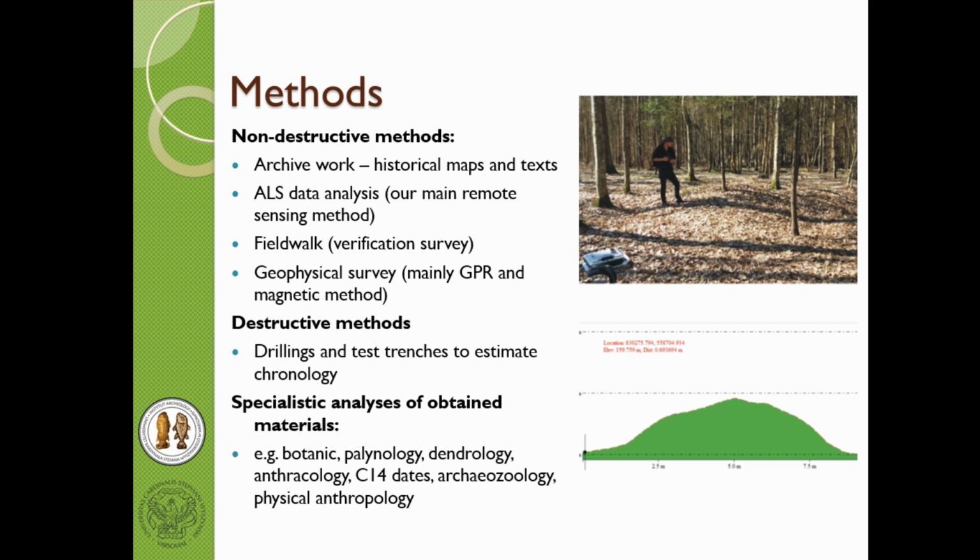The second part of the project is cooperation with specialists from the natural sciences: biology, geography, botanical analysis, palynology, dendrology, anthropology, C14, physical anthropology, archaeology, and a few others.